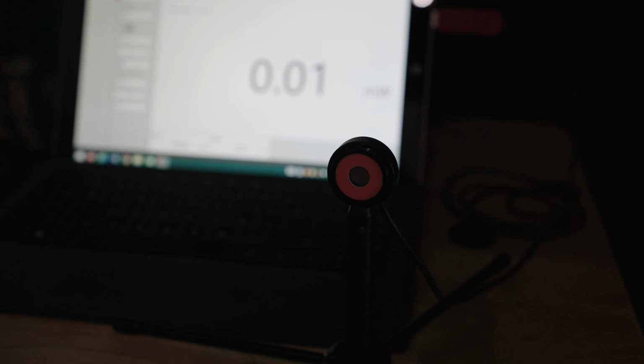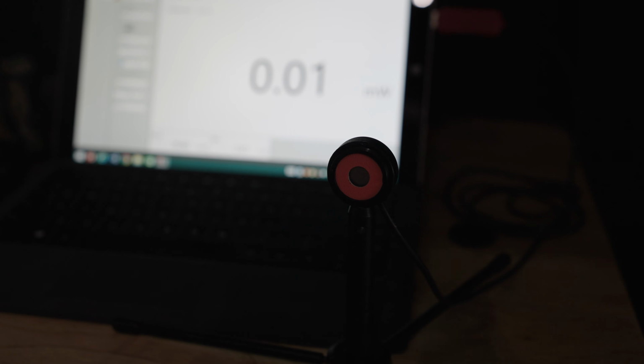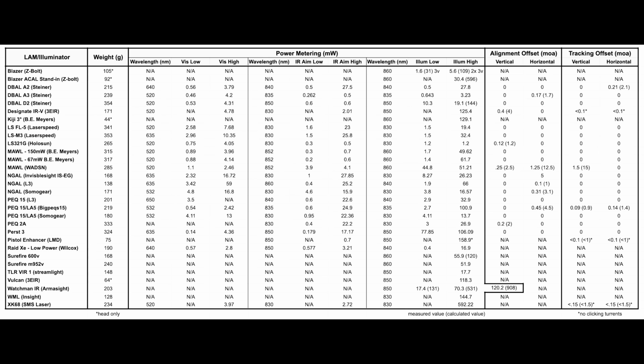So for power metering, for those that don't know, power meters typically have an 8mm diameter. So when it comes to measuring the actual laser, the laser fits within that 8mm orifice at a point blank range. What I was sure to do is make sure the meter was set for the proper wavelength of the vis laser or the IR laser or IR illuminator to get an accurate reading. Now sometimes this data wasn't available, more so on the IR spectrum, and I used a value of 830, which is pretty common. Now keep in mind a lot of these diodes have a tolerance of 830 plus or minus 20, so putting it at 830 should keep us within an acceptable range.